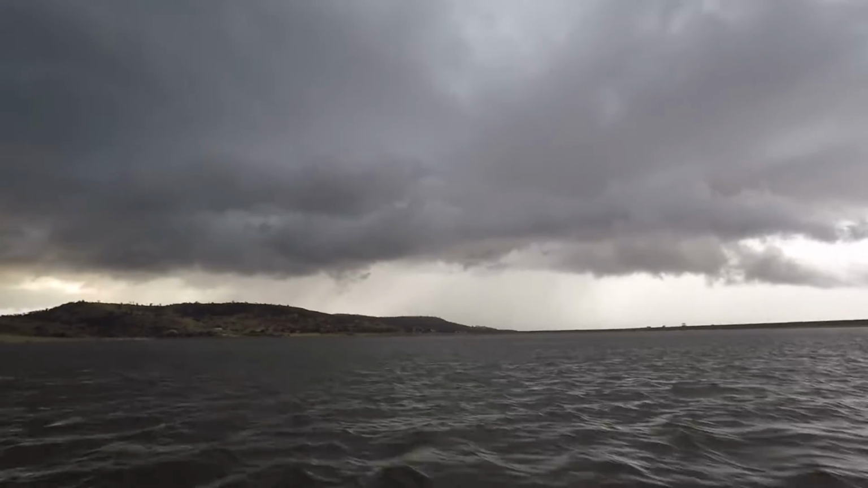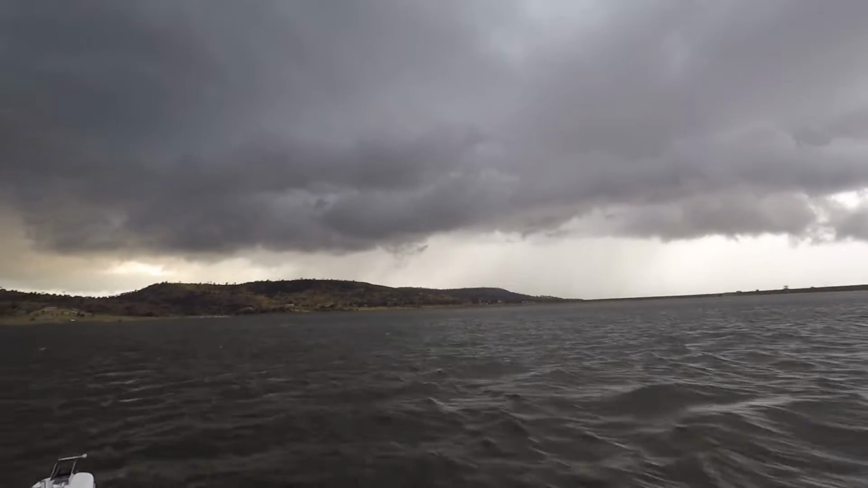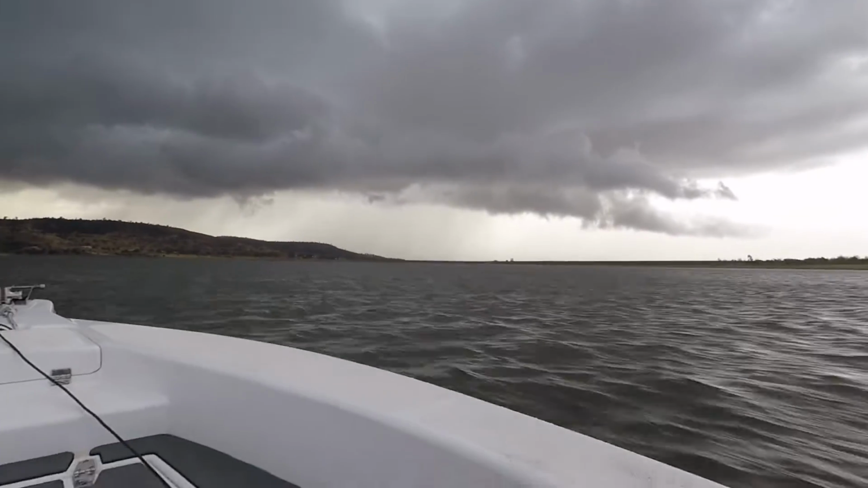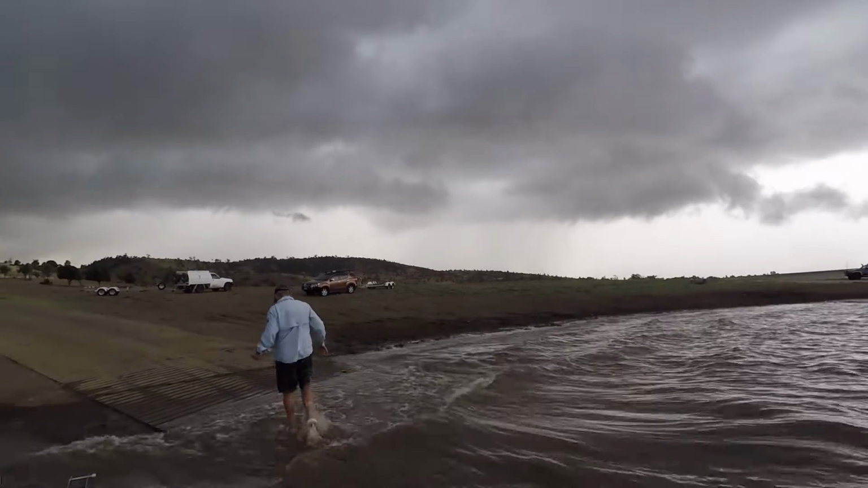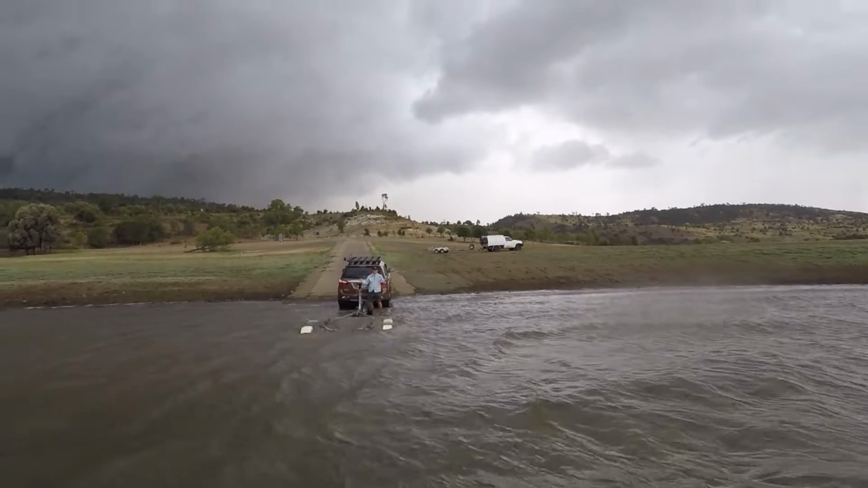Most large bodies of water can get very dangerous very quickly, and some dams can go from friendly to frightening in a very short space of time, so it always pays to play it safe.